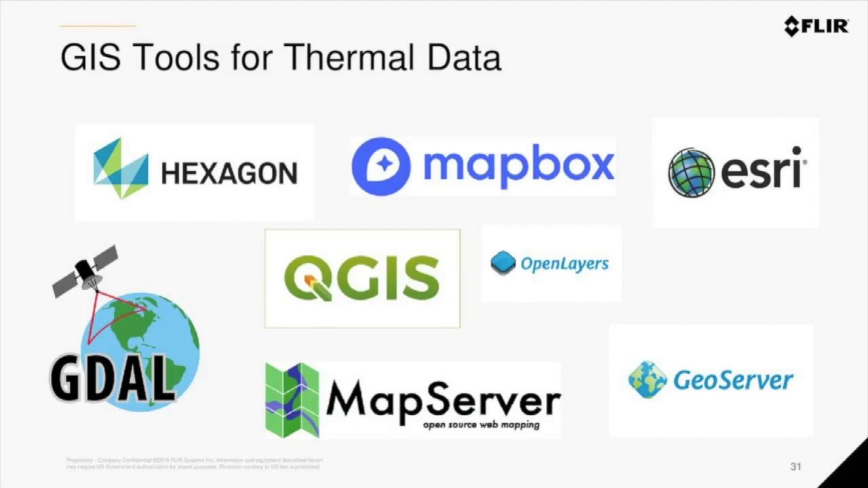More or less the same thing we could do with QGIS, a free and open source tool out there, my favorite, and so on. So in the web mapping world, we build web applications that display raster data and vector data. Typically, you see this manifest in various web mapping products, Slippy Maps, and what have you. And both Mapbox and OpenLayers are very robust frameworks for doing that.